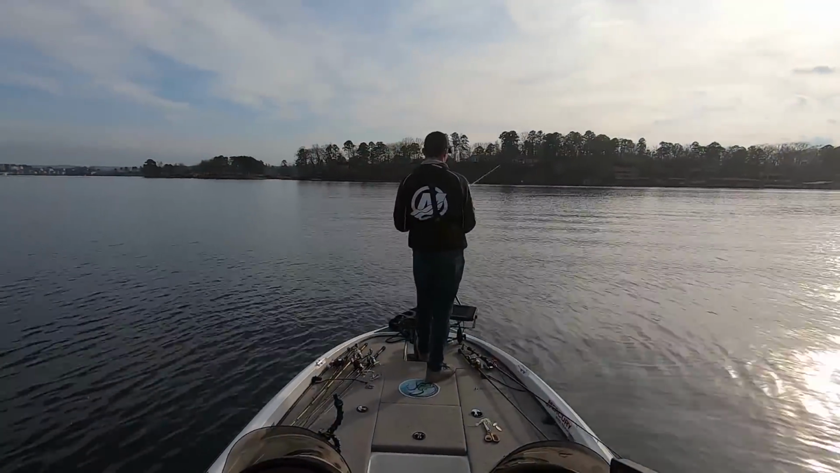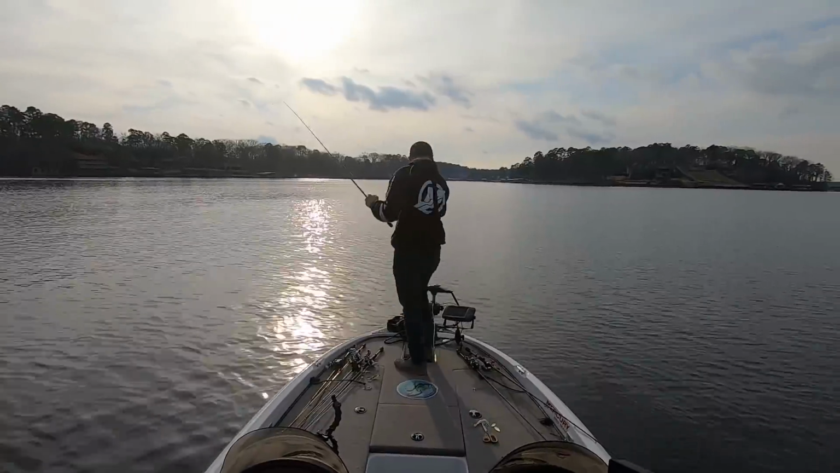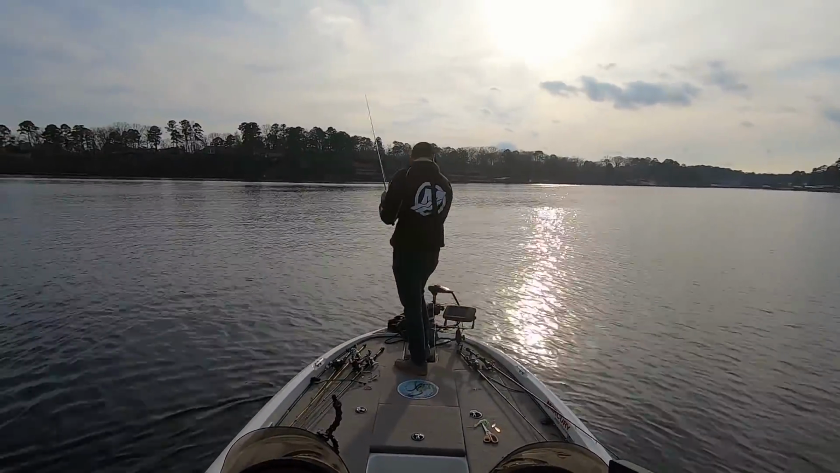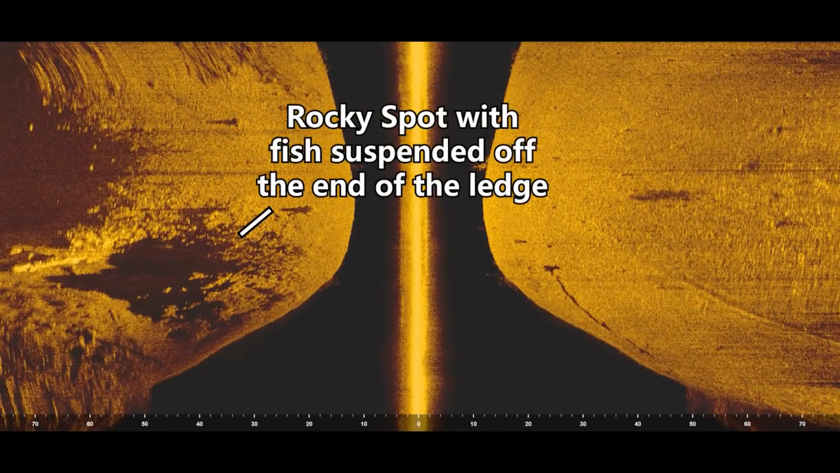And looking back on my day, I wasn't that disappointed in any of the decisions I made, and I felt like I put myself in good position to catch fish. But one thing that I was thinking about all day is how to get the fish that I saw suspended off the drops on my side imaging to bite.